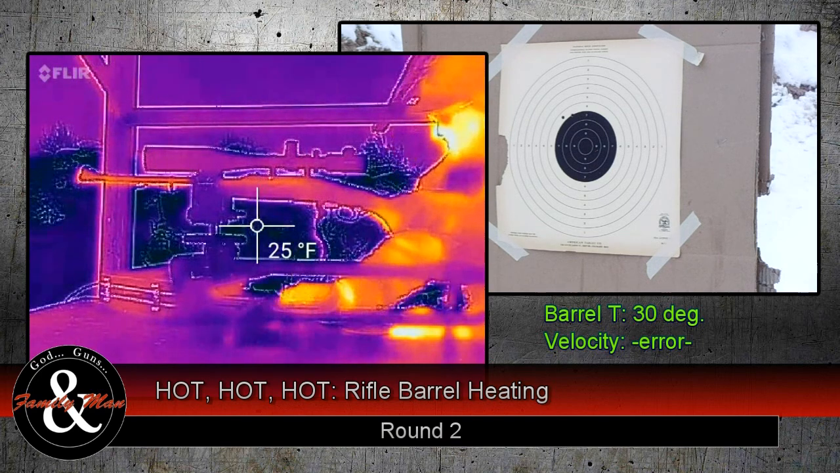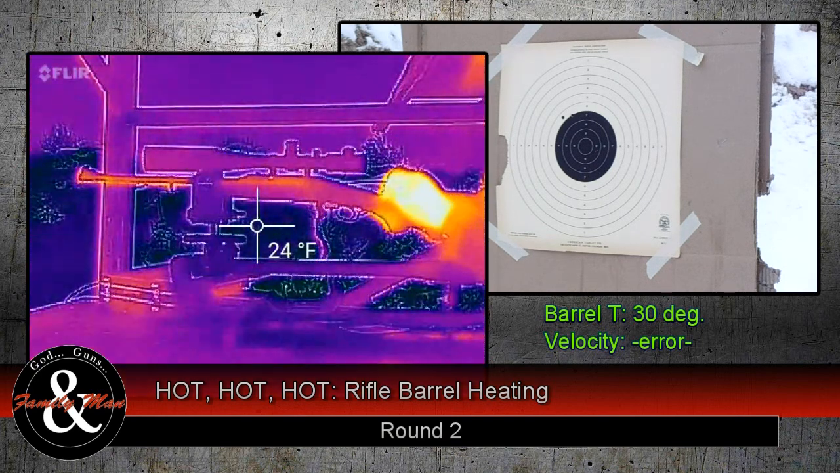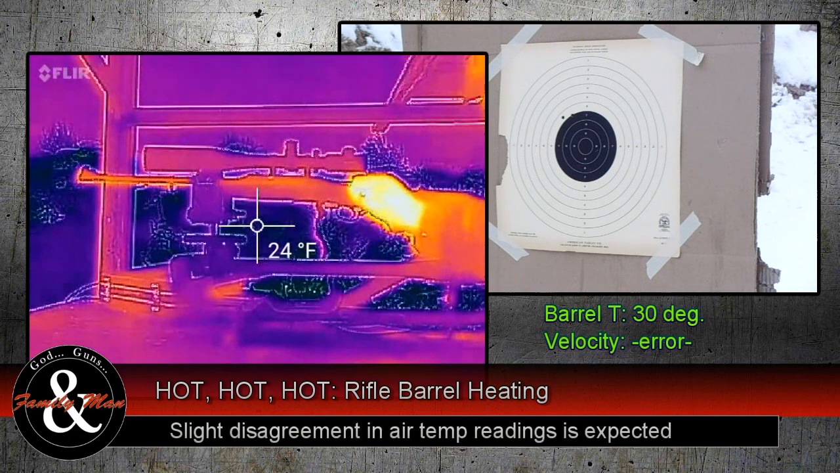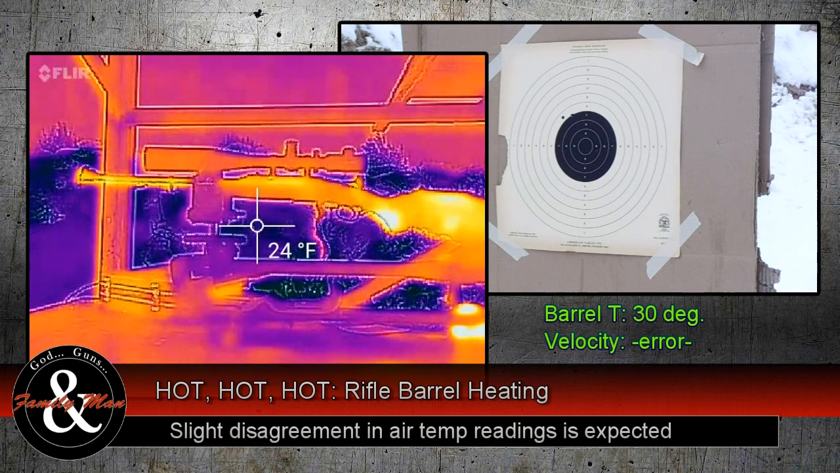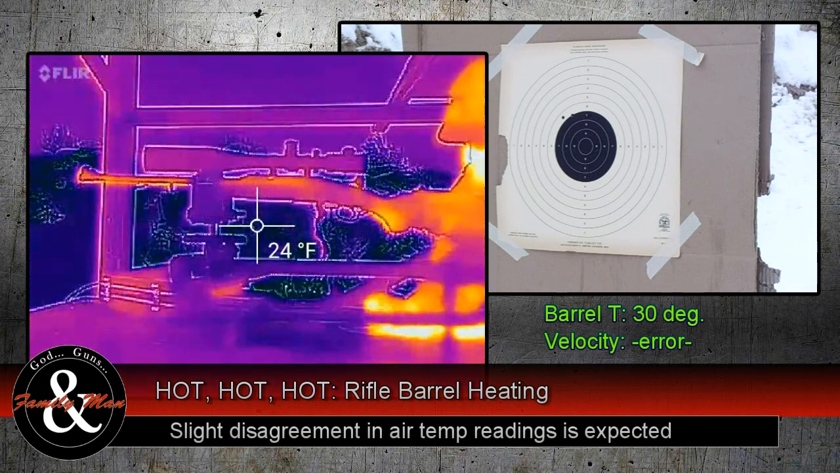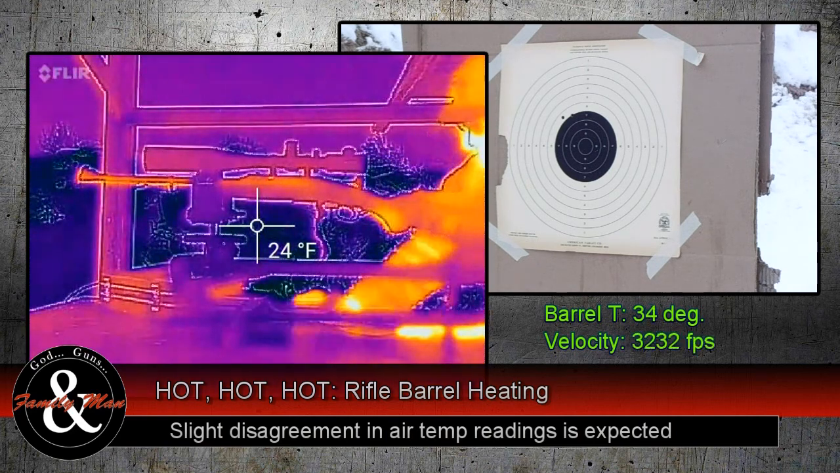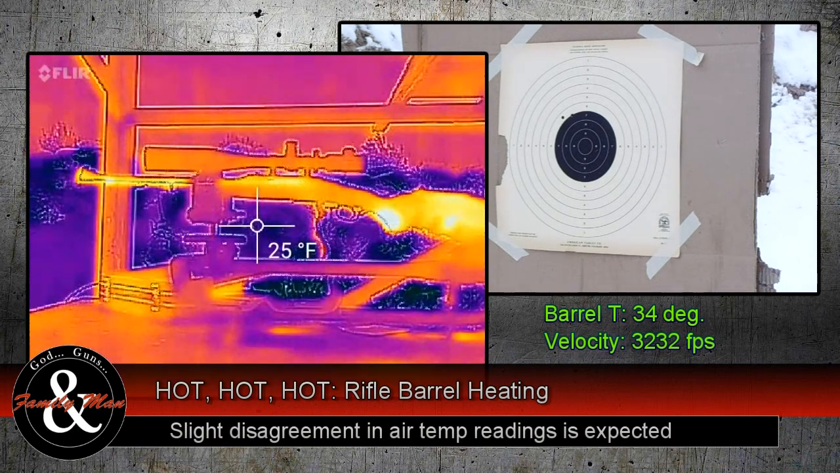After round two, chamber temperature, ambient is still 27. Chamber temperature is 34 degrees. Round three.